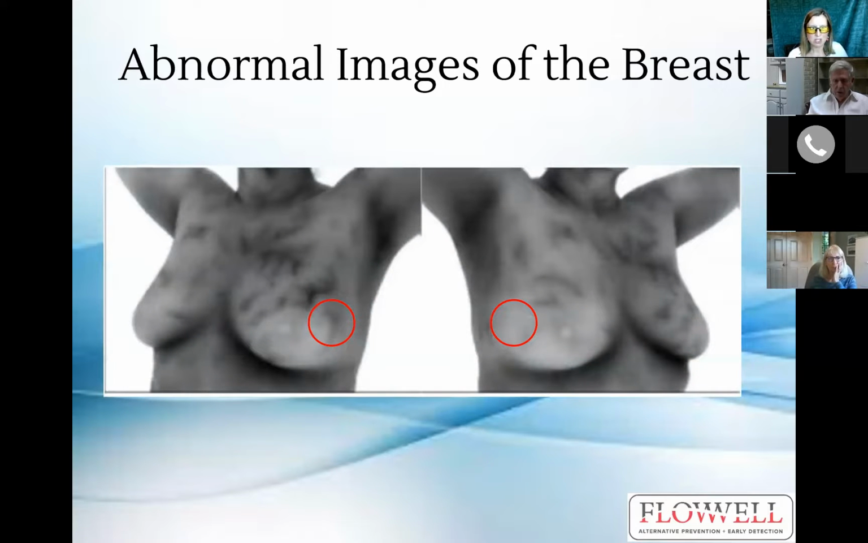So this is the same patient. You can see this darker vascular pattern. We use rainbow palette so you can best see heat and color, inverse grayscale so you can best see vascularity. And our interpreting doctors for these images wanted to check on this vascular pattern compared to this side of her right breast to see what is the difference in temperature. And it was actually above the normal to abnormal range at 2.74. And so that's another factor in how they come up with the follow-up recommendations for this patient. It was come back in 6 months and compare thermographically and also compare to ultrasound imaging.